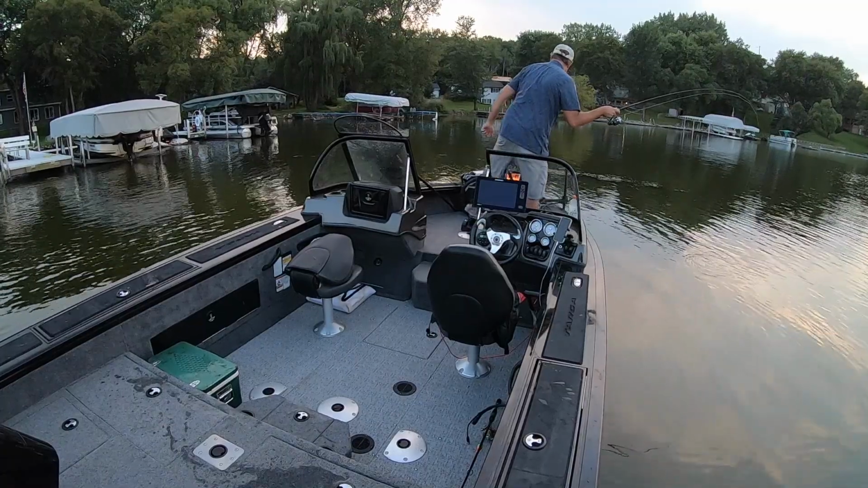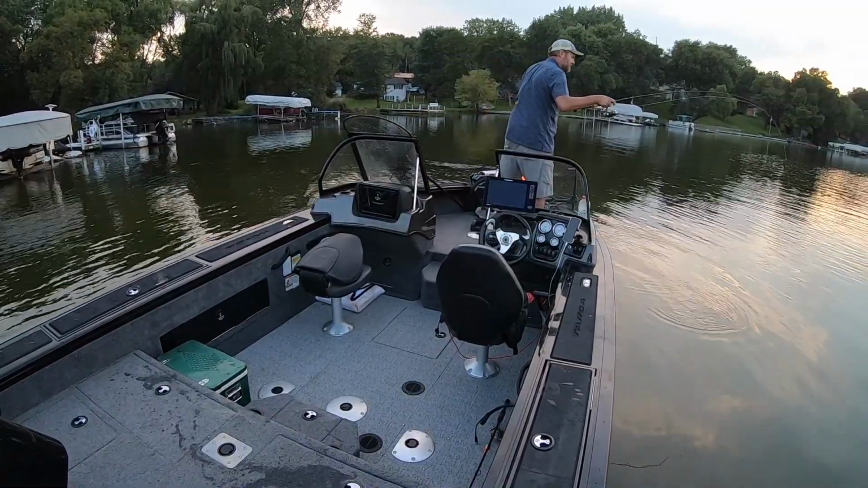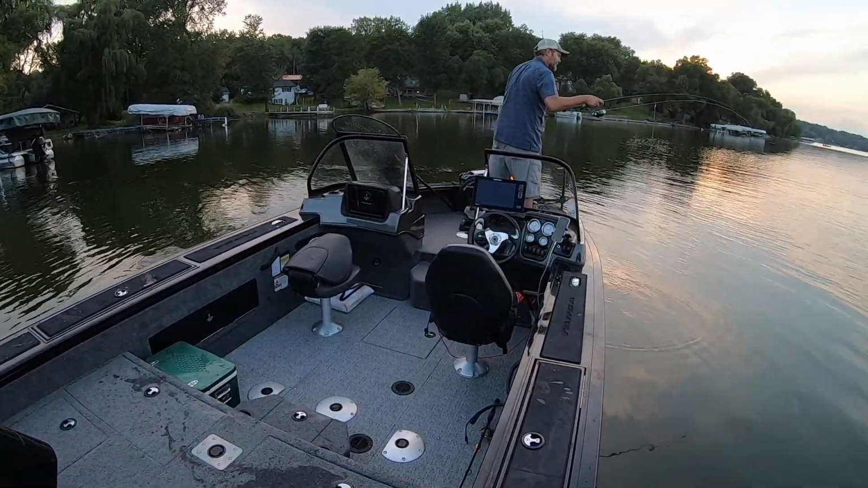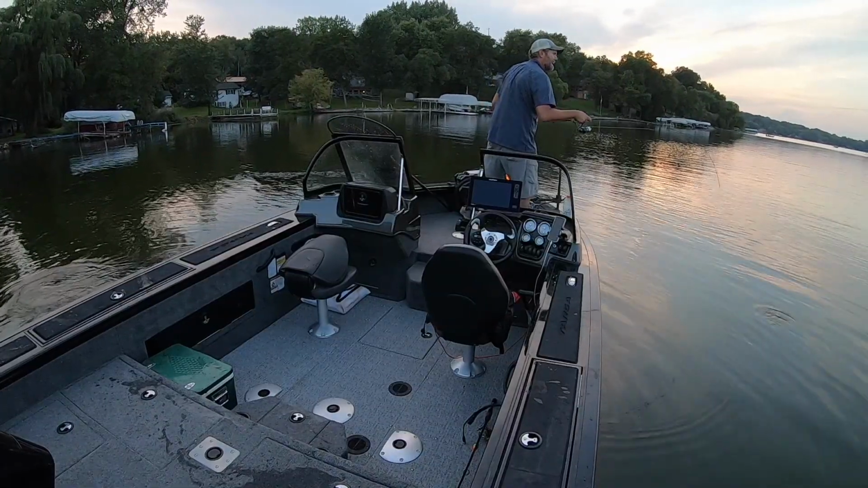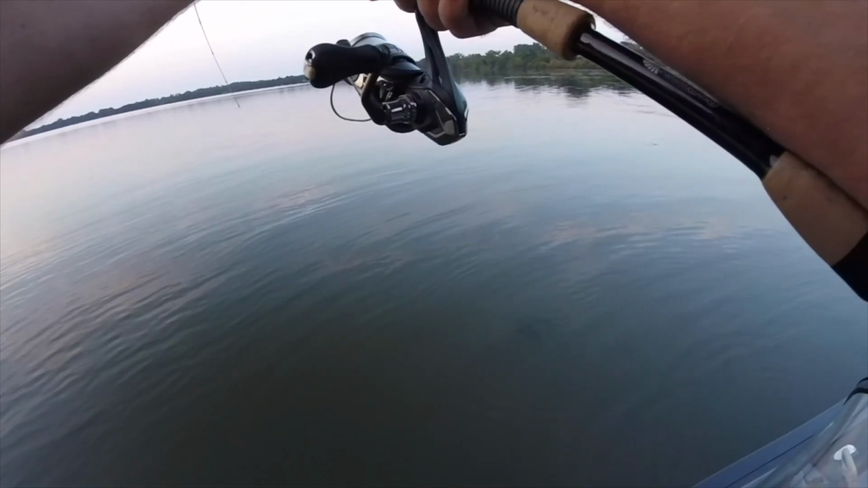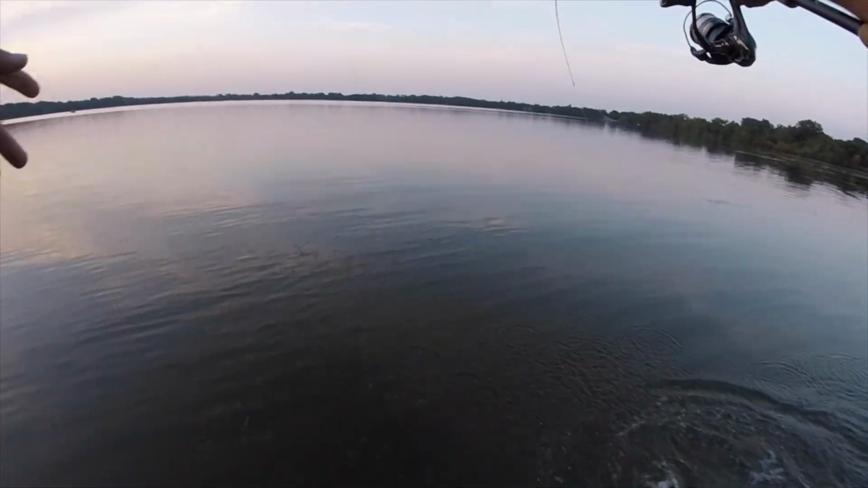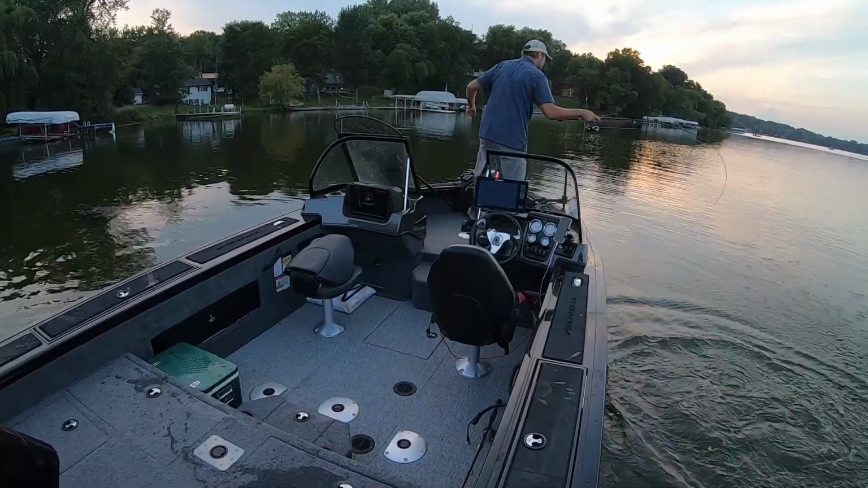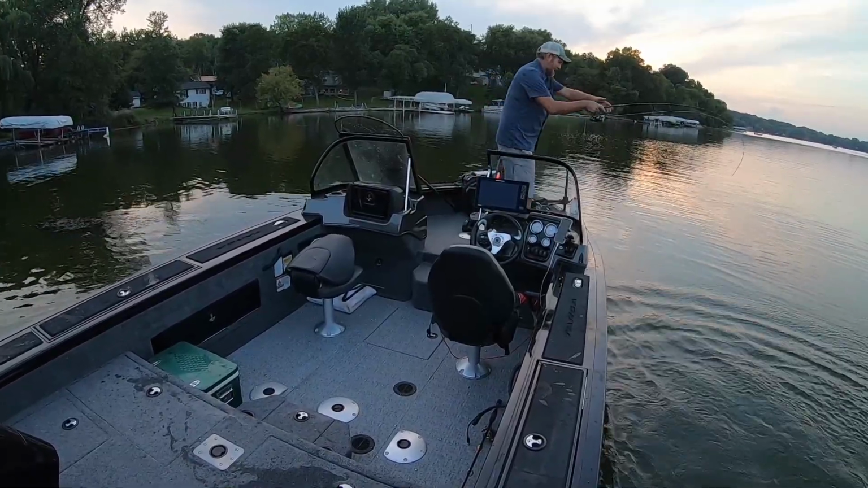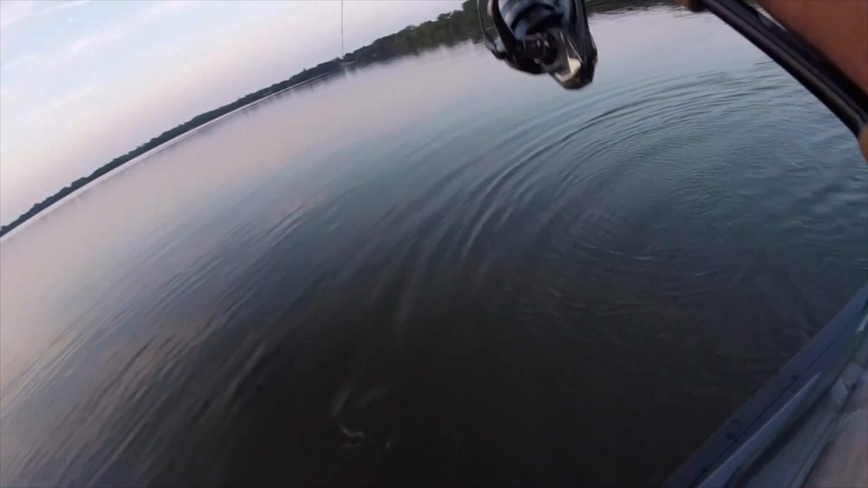God, this is just wild. I gotta get you away from the vegetation. Golly, I'm having so much fun. I can't even describe how much fun this is. It's just ridiculous. These are just big fish, man. Jeez. They're up shallow, you know, it's like bass fishing. They're all up in this vegetation. Oh my gosh, this is fun.